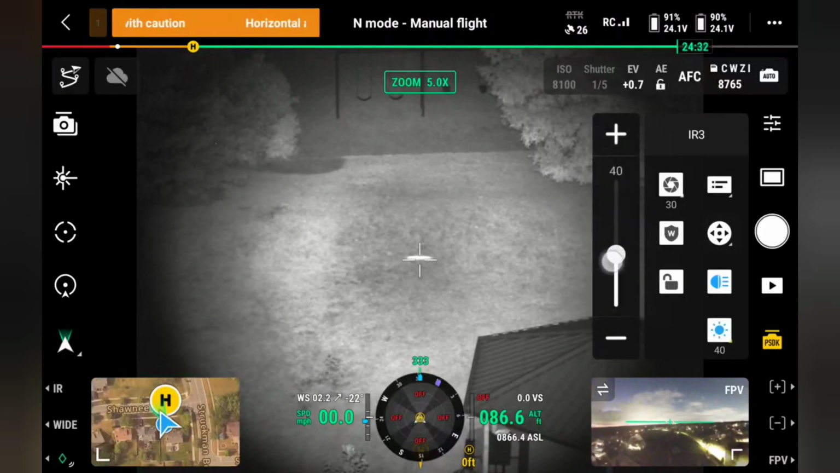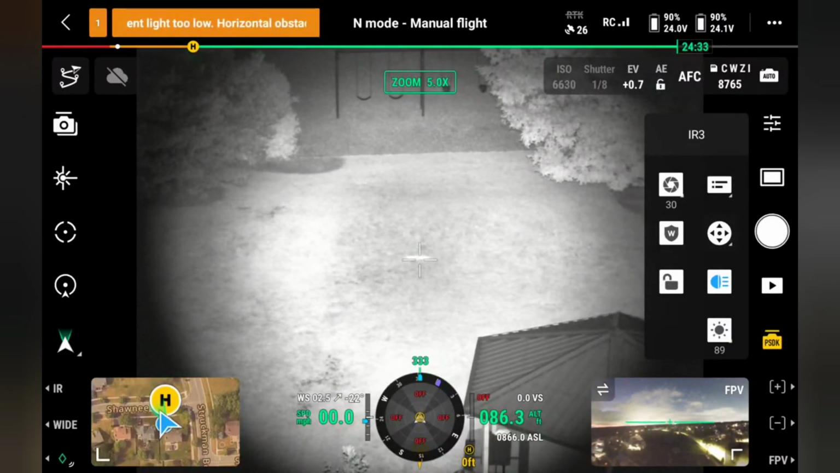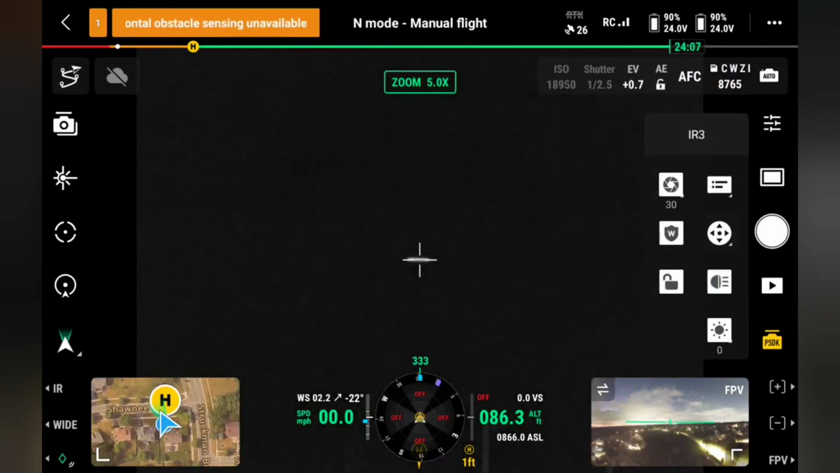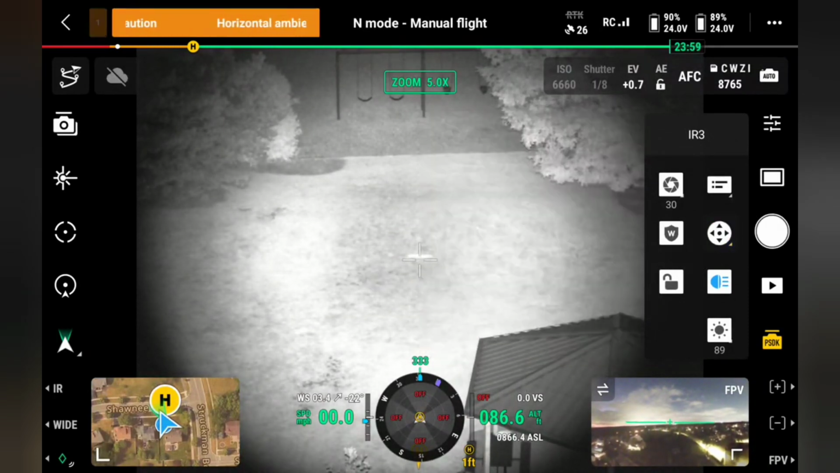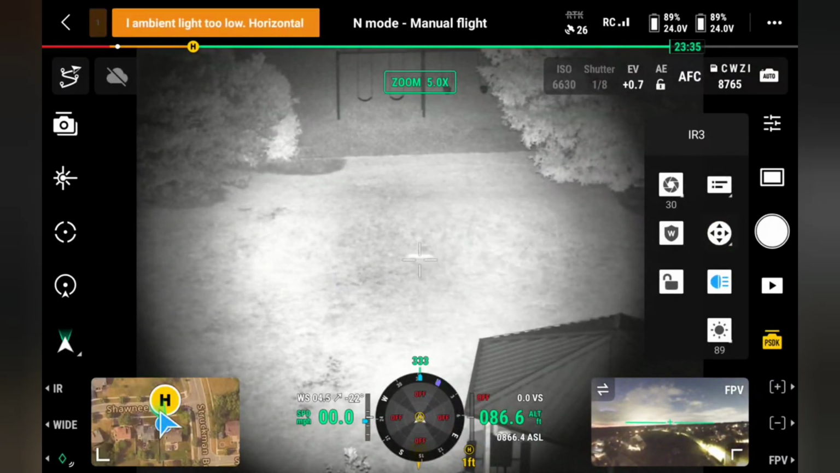And my brightness, I'm going to turn pretty far up there right now. So let me try now my button. My pre-assigned button of turning this on and off is now working. It feels like I need to go a little bit more left with it. Oh, something in there.